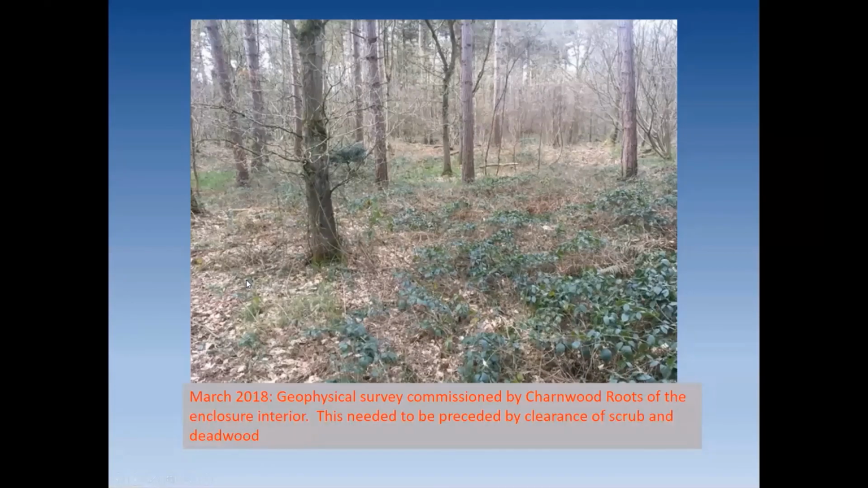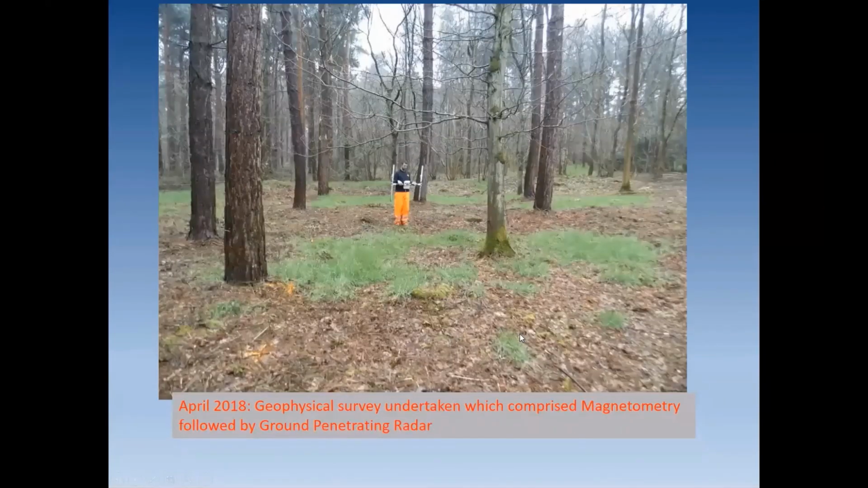In order to try and find more out about the little enclosure in the middle of the woodland, the Charnwood Roots project commissioned a geophysical survey in March 2018. This was preceded by clearance of the scrub and the deadwood. Then in April 2018, we had a magnetometer survey followed by ground penetrating radar. And here is a geophysicist standing in the middle of the cleared enclosure.